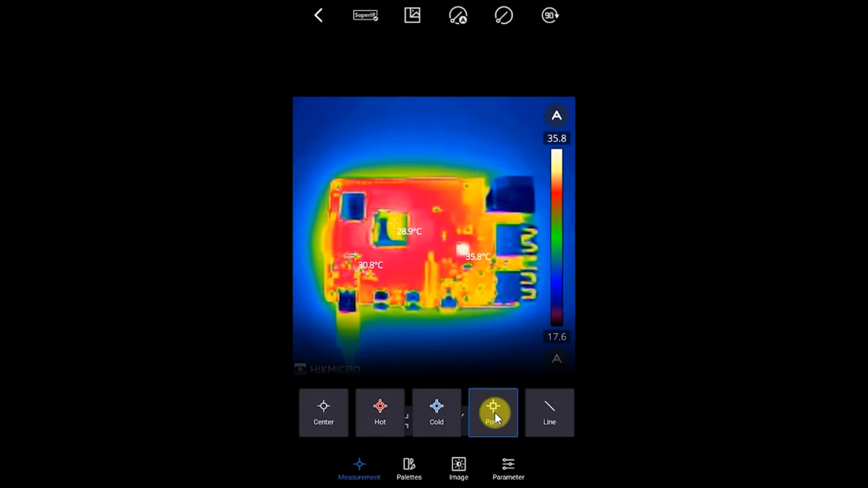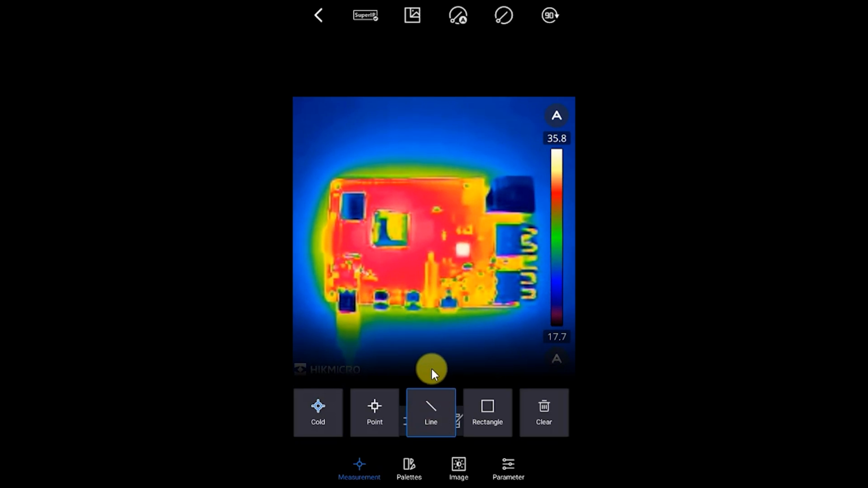But we can do a bit more than that. So if I scroll this little menu bar across, let's clear off those point temperatures. We now have, in effect, averaging temperature measurement devices. So we have a line, and what that lets us do is draw a line across our circuit board, and it will measure all of the temperatures along that line and then give us our averaging and maximum and minimum values up here.